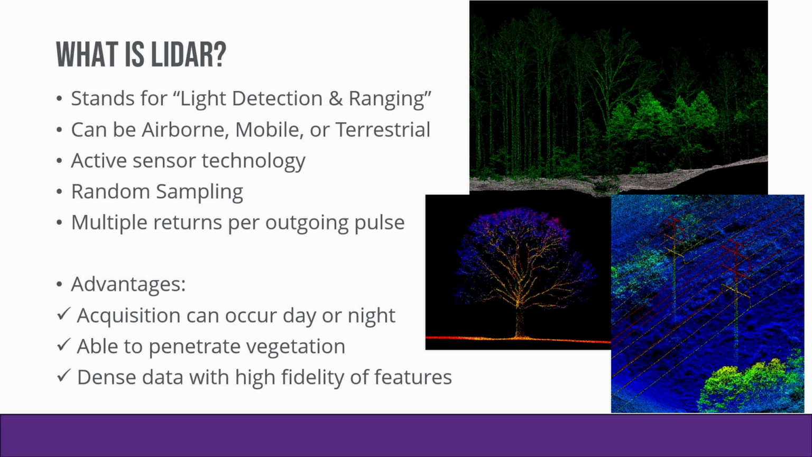The main advantages to LiDAR, because it is an active sensor technology, it's agnostic as to when you can collect it. You can collect it day or night. Obviously, if there's an imagery component to your project, then that would restrict you to daylight or lighting conditions that are going to suit the imagery. The ability to penetrate down through vegetation, that's not foolproof, and we'll talk about that more in a second here. And then really with most of these UAS systems is the ability to get very high density data with a nice fidelity of different features that you might be interested in mapping.